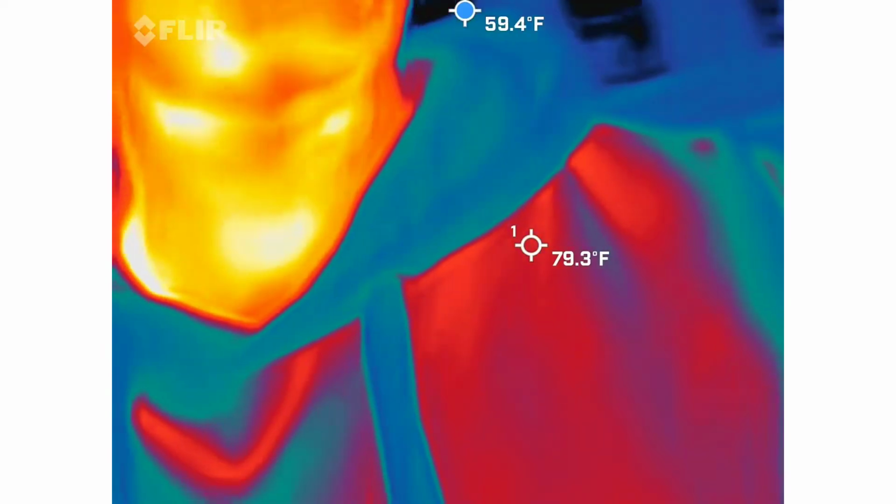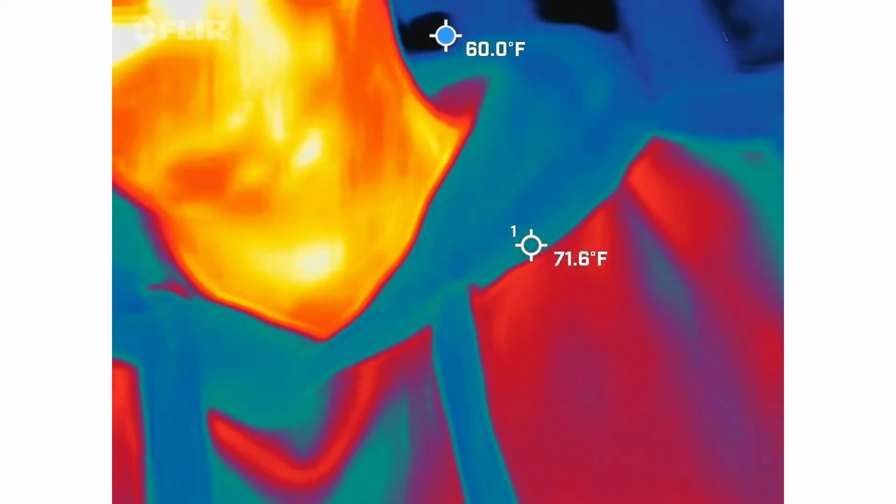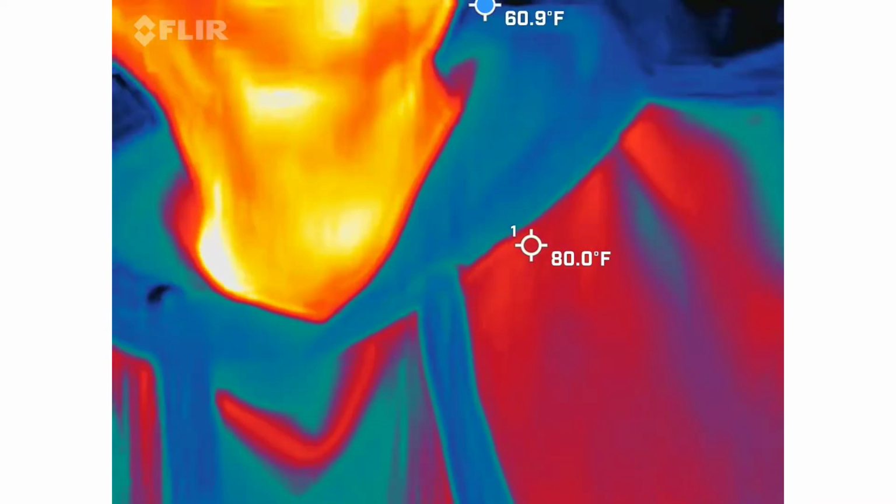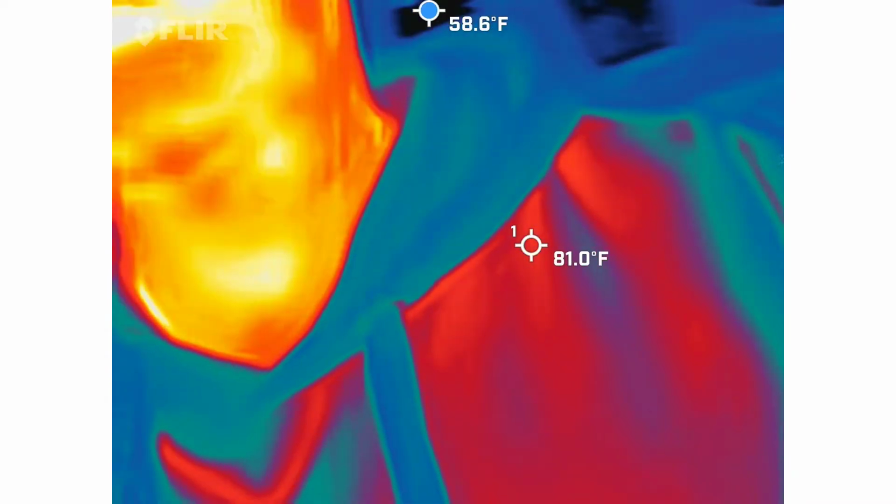So we capture probably anywhere between about a dozen to 15 things on here per year that are actually legit and solid evidence. But there's other things on here that we just can't explain. We don't know what's going on with it.